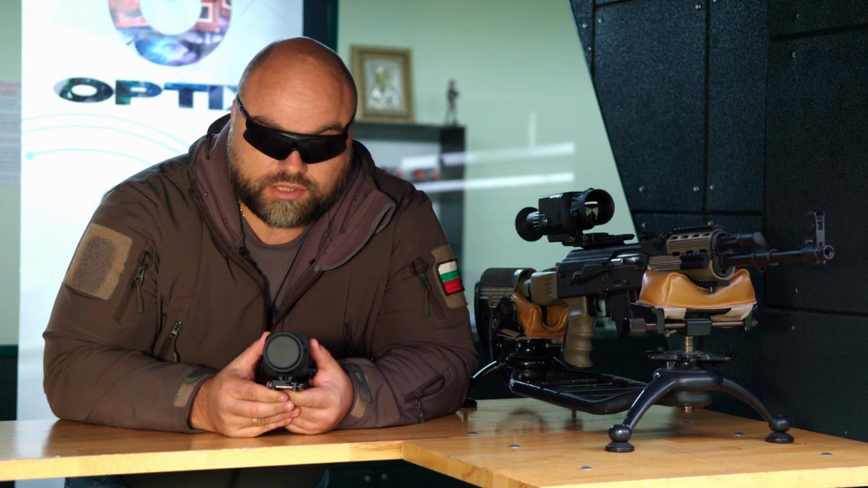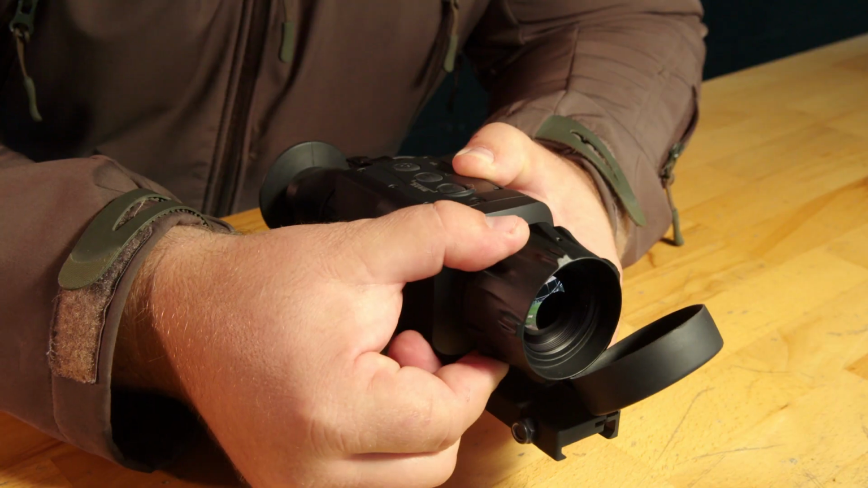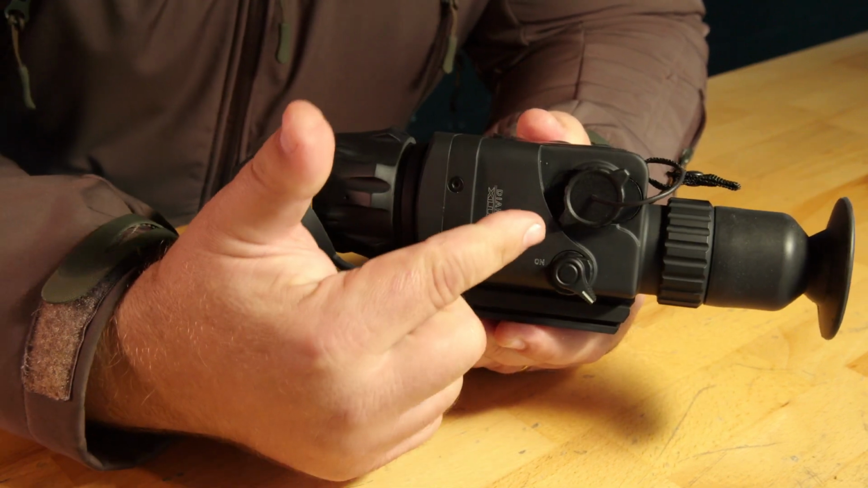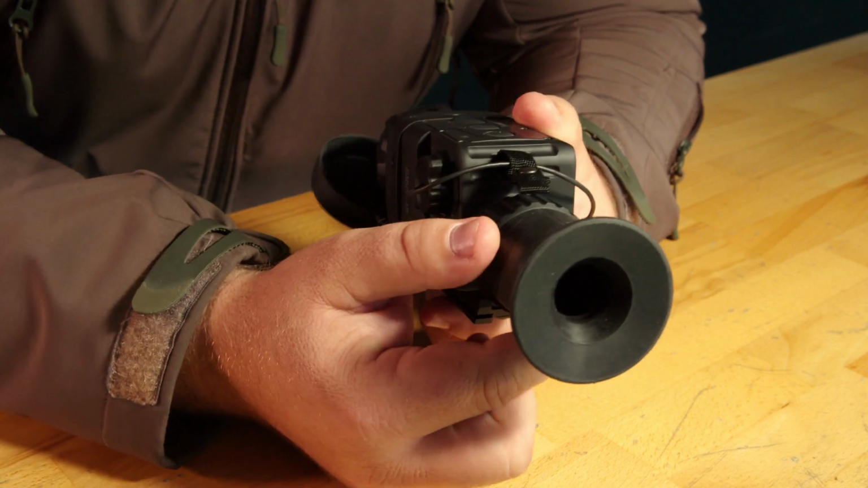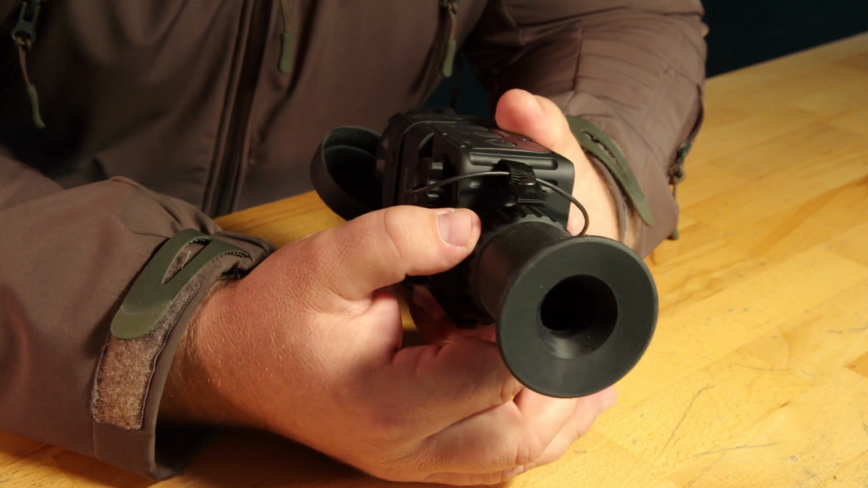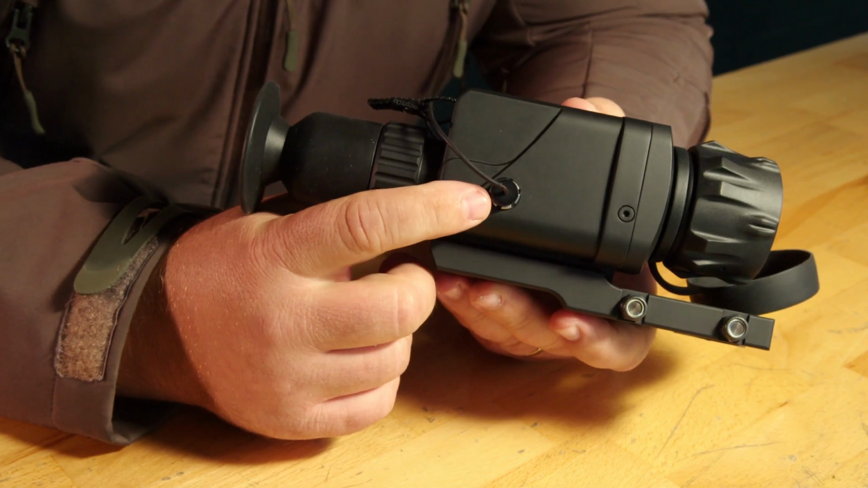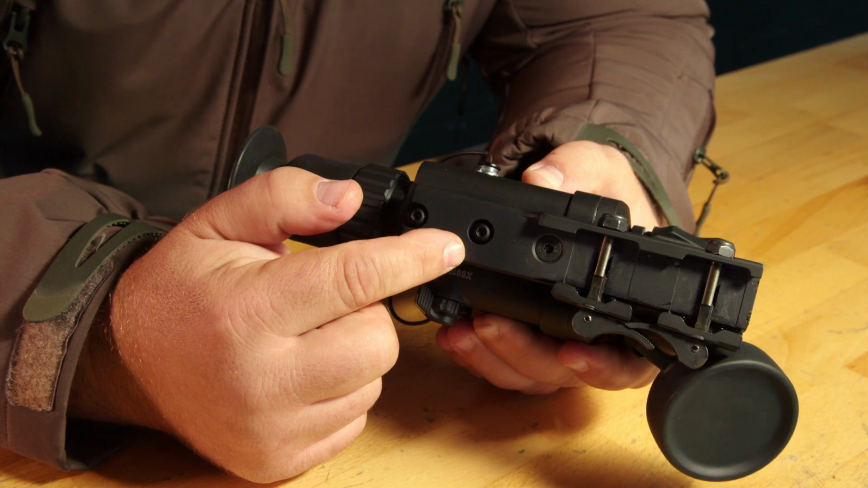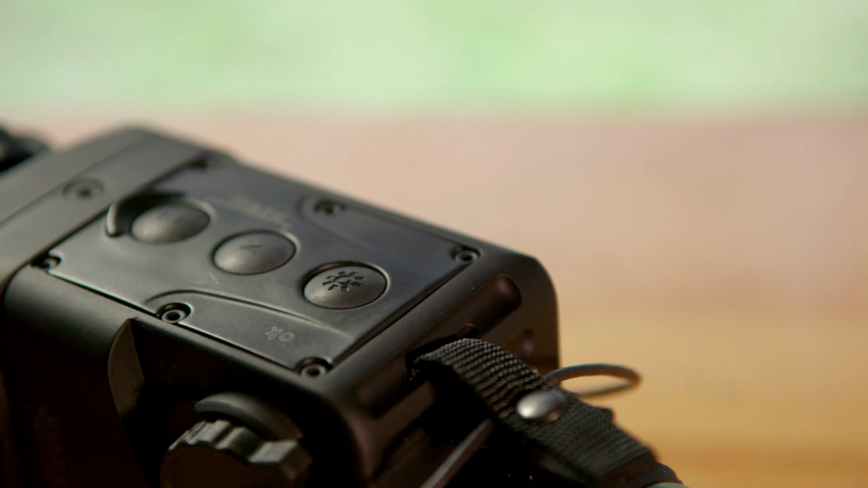In the front of the device, there is a rubber protective cap for the objective, the objective focus ring. On this side you have your battery compartment, your on-off switch. On the back you have your rubber eye cap with a diopter adjustment ring. Here you have your video port. On the bottom you have your pre-installed weapon mount, and on the top you have 3 multifunctional buttons.